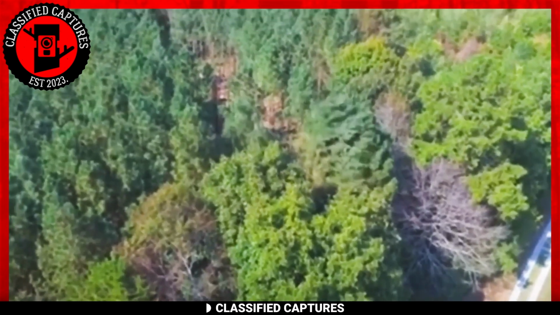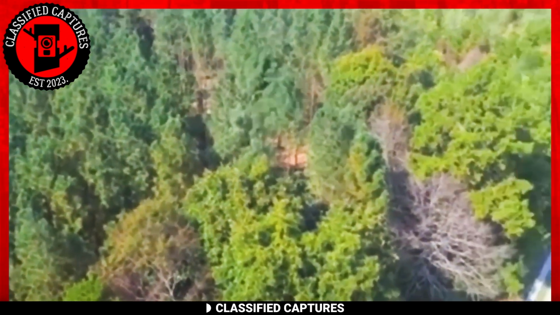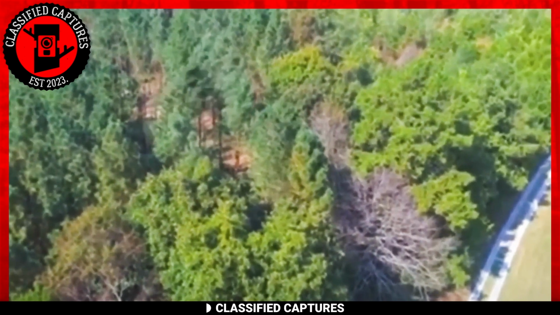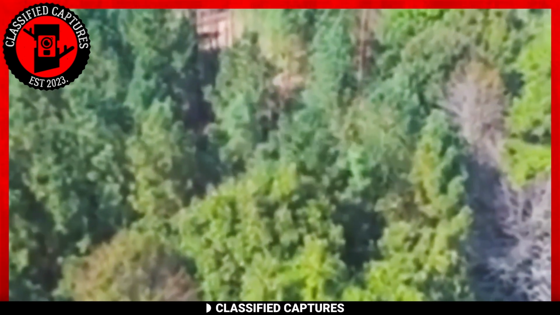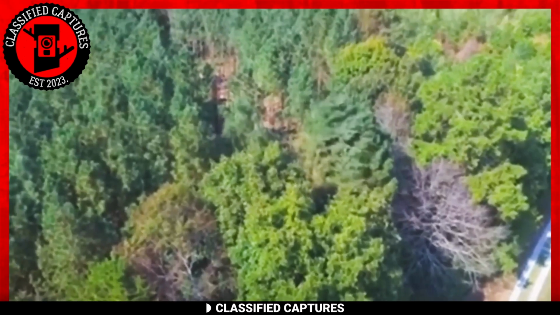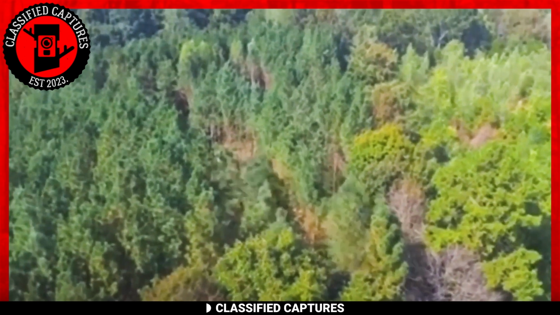Take a look at this footage. Notice how the trees are shaking. What do you think could be responsible? It's clear that the usual suspects, machines or animals, can't be behind this phenomenon. It's unlikely the winds alone are responsible since they wouldn't selectively target just one tree. What then could be responsible?